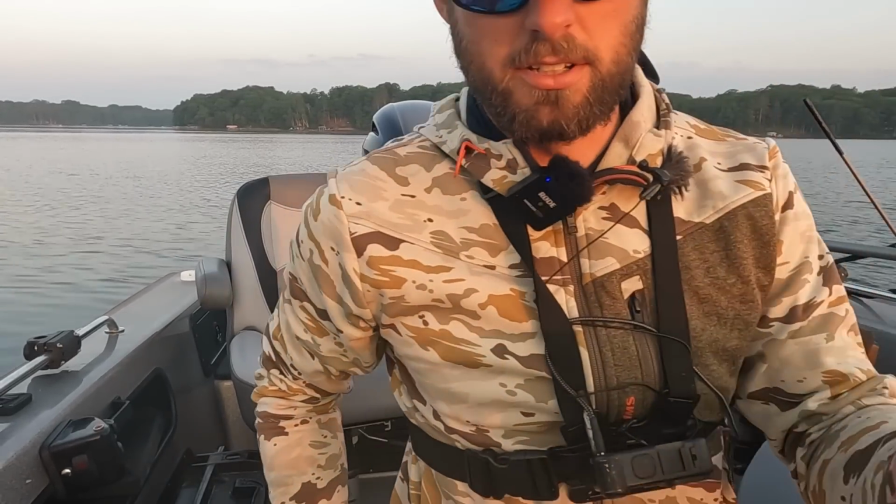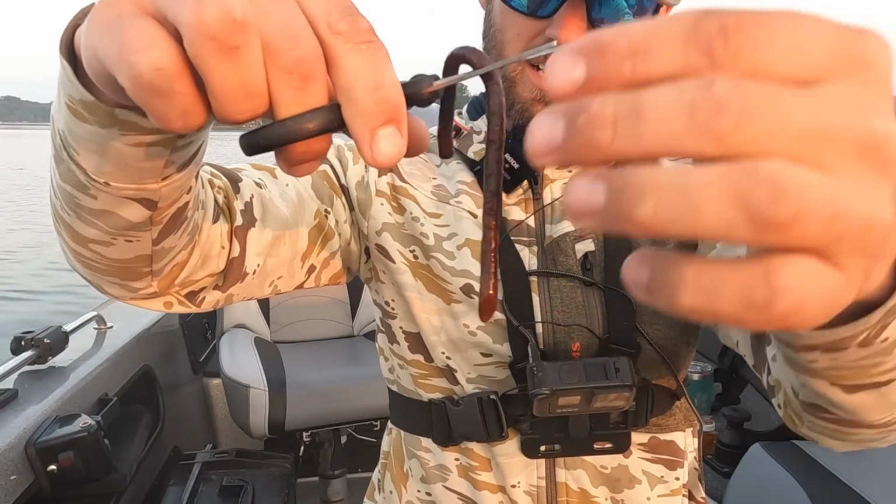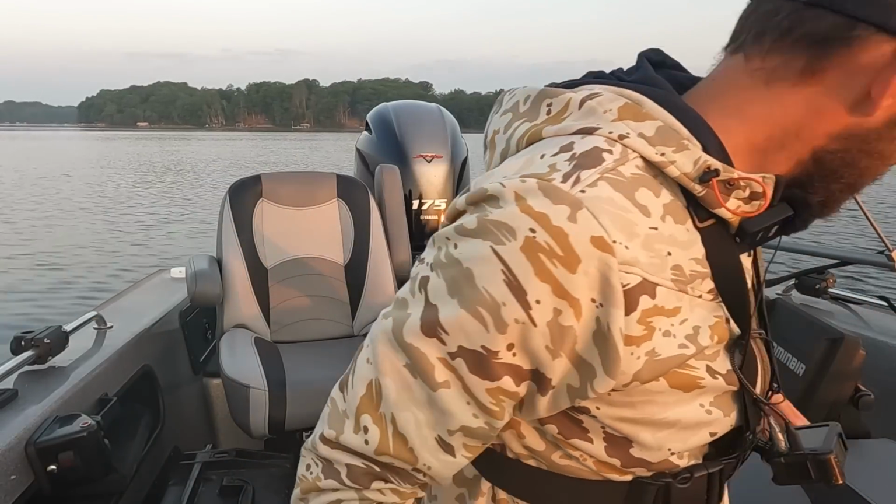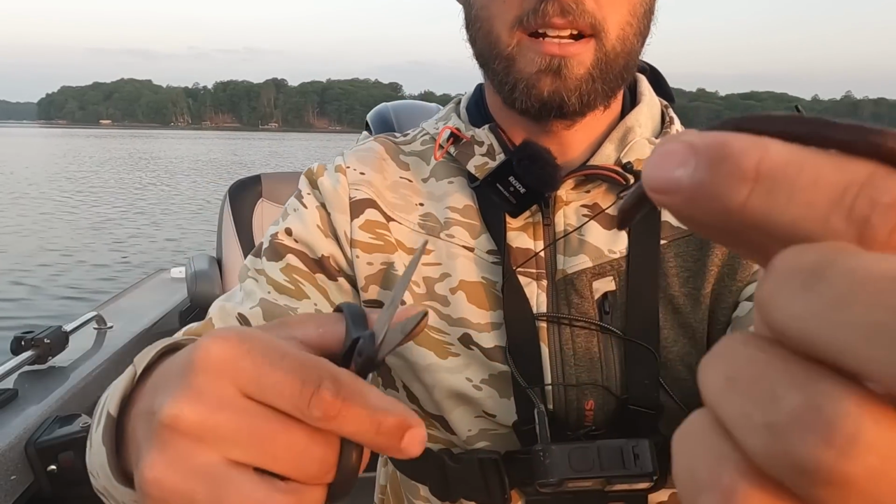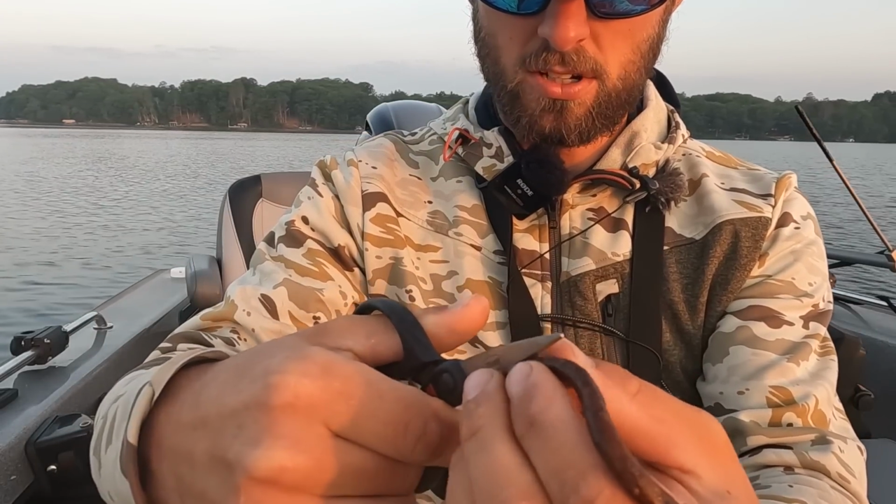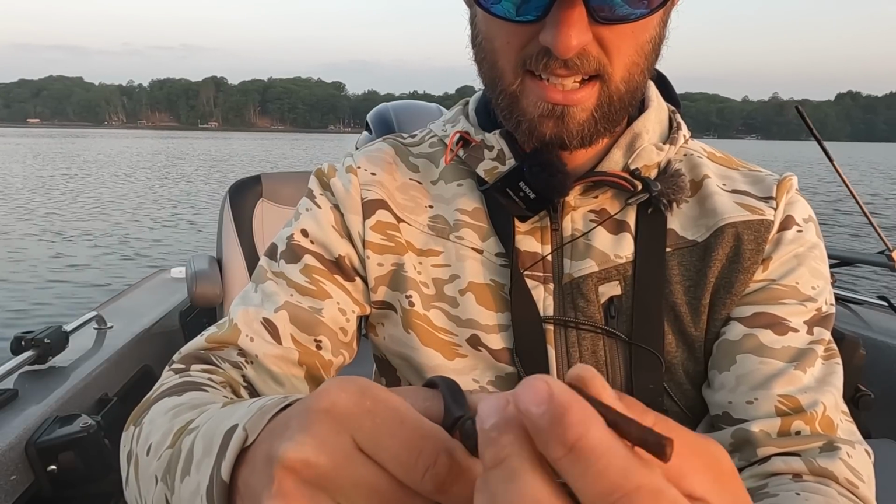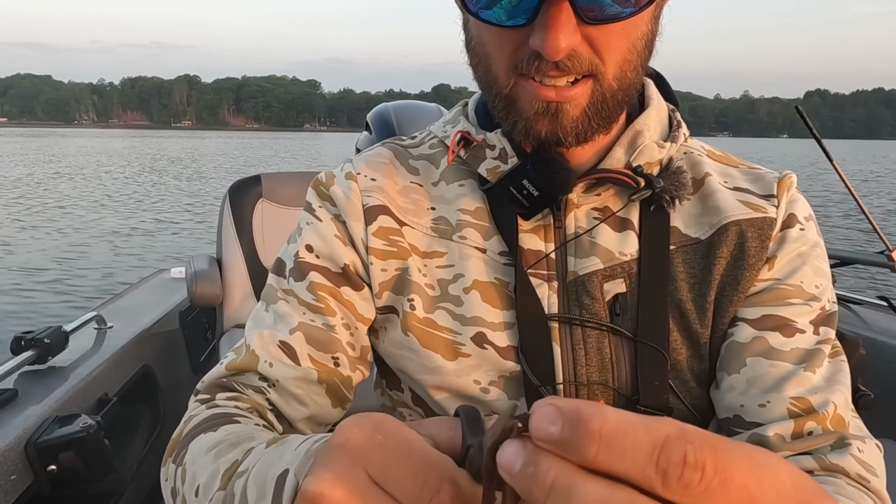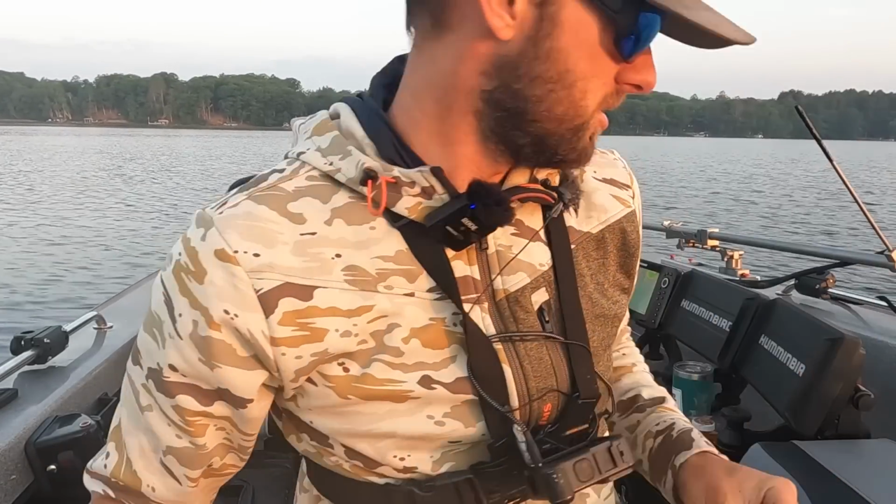So basically what I'm gonna do here, I'm gonna take this pork crawler, which is pretty long, and I'm just gonna cut it right about there. And I'm just gonna cut that fat end off because we're gonna rig this on the end of the search bait, obviously. Then I'm gonna take the tail section and cut it up the long way. And this is one of my favorite ways to rig plastics or an artificial option on either a spinner rig or in this case, the search bait.